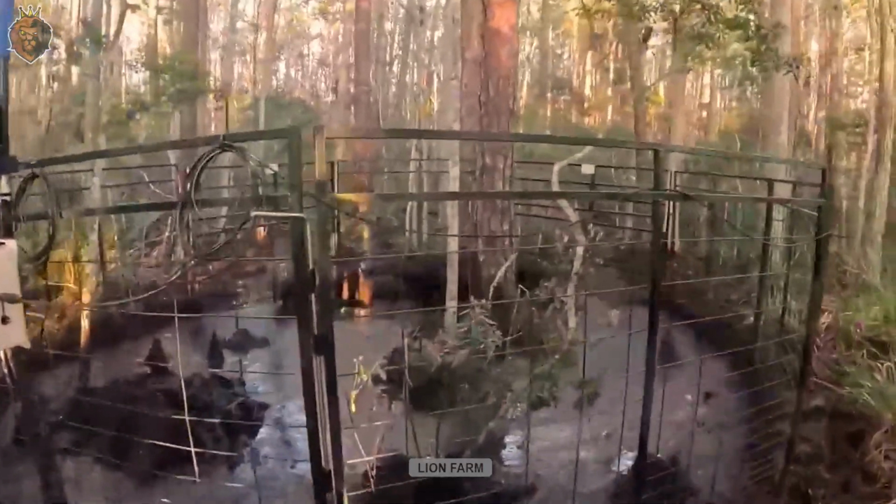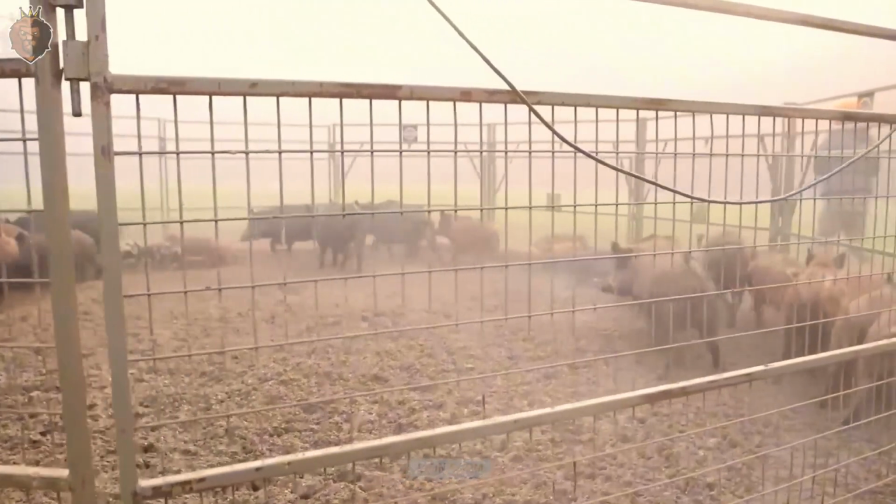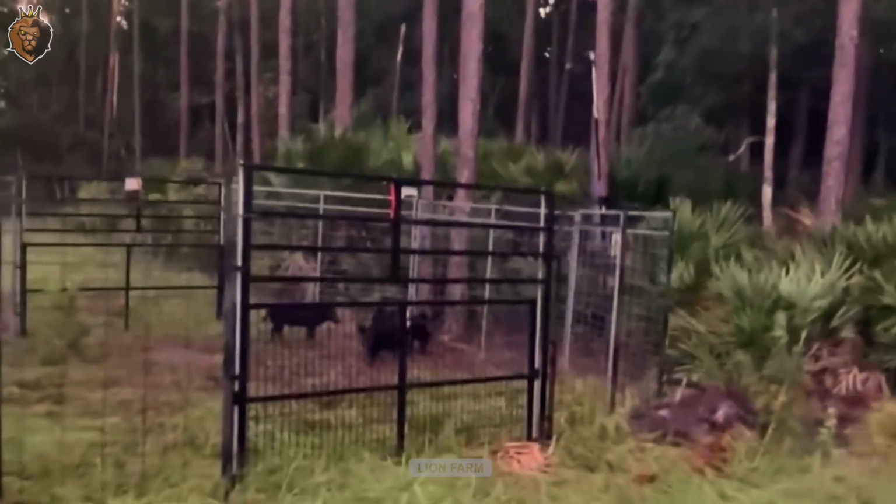Modern technology has brought in automatic traps equipped with motion sensors, commonly used in Europe and North America. These devices don't catch the boars directly, but help track their numbers and locations, enabling more effective trap deployment.